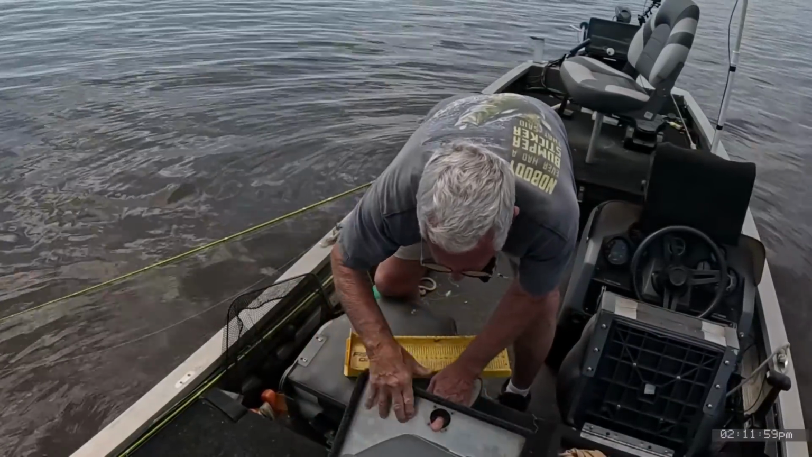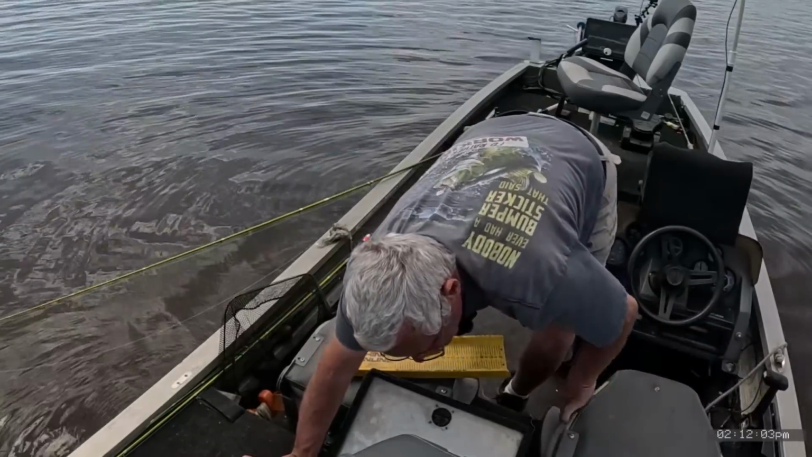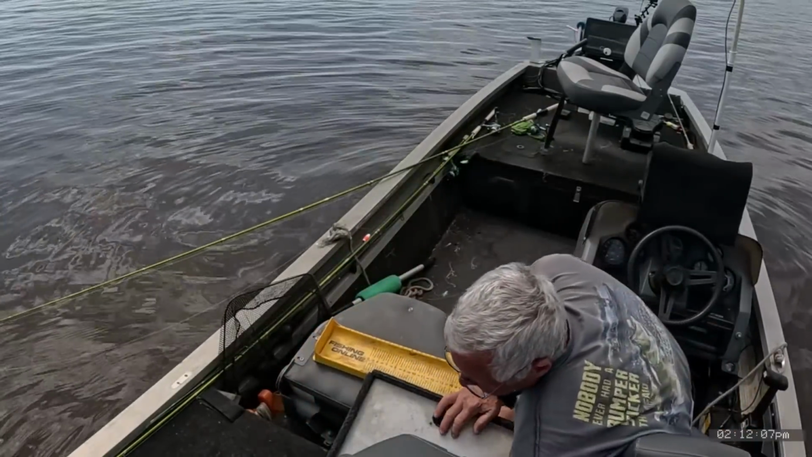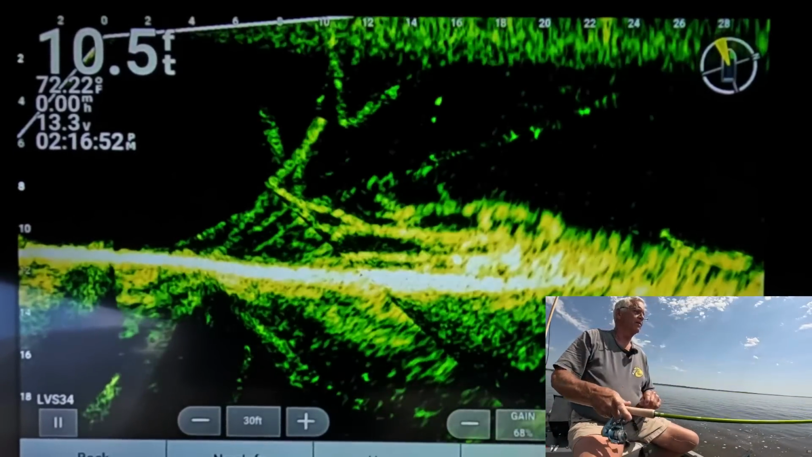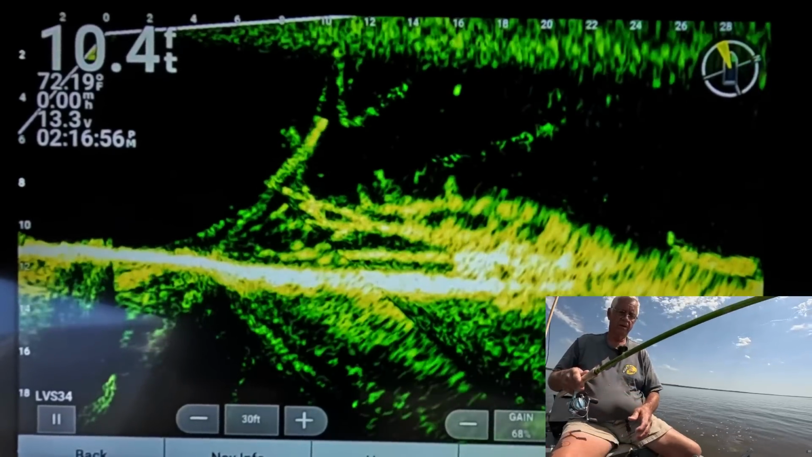Now we got to get a smaller fish out here so we don't mess up. Should have waited on him. Leave it like that. Grenada bug better.